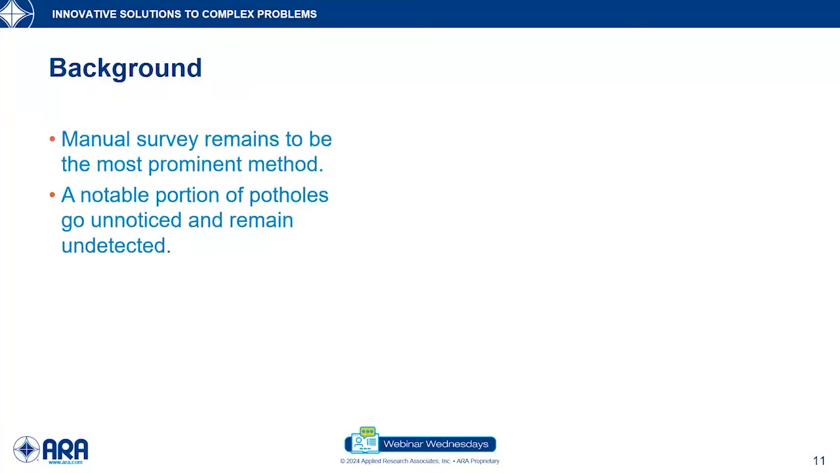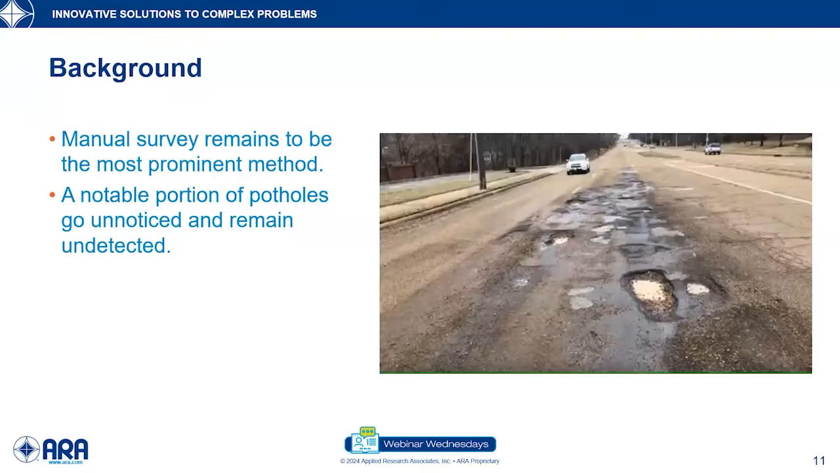Since the existing automations are extremely expensive, the manual survey remains to be the most prominent method, and as a result, a majority portion of the potholes remains undetected, and we still see road networks like this.